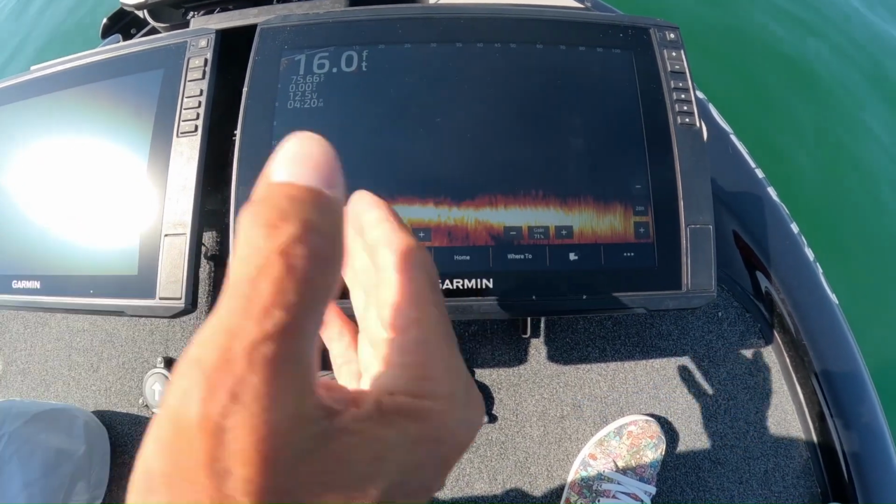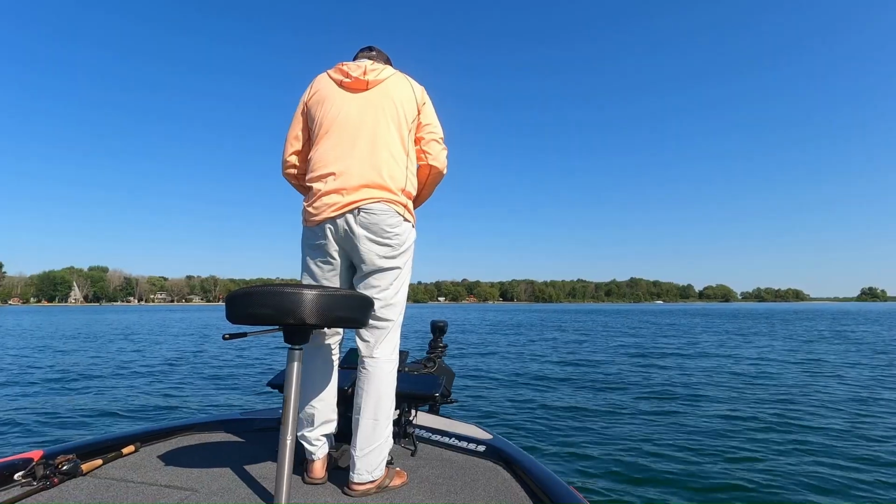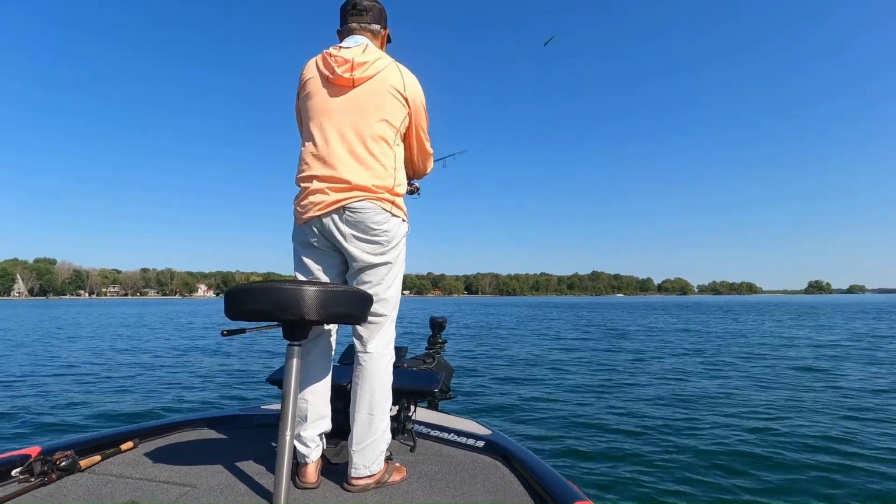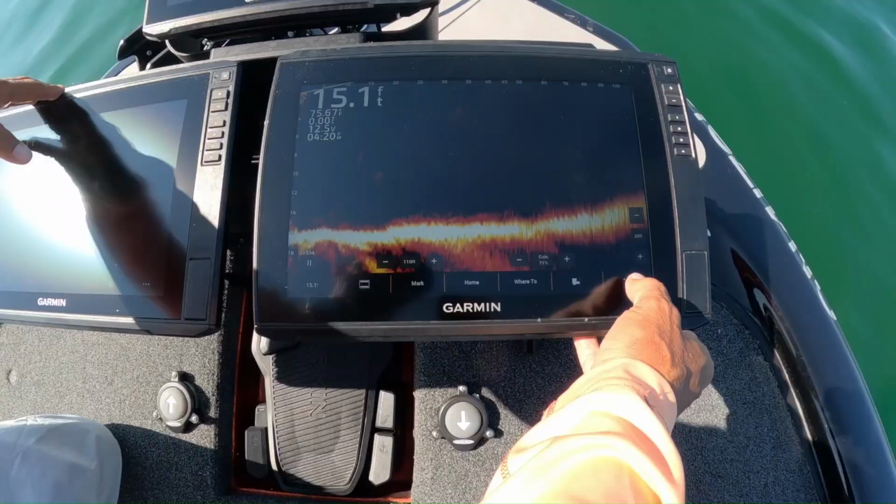But remember, if you're on a ledge or something, you're going to have to constantly adjust that. I don't keep it on auto. If I'm on a really steep ledge, I'll go to auto. That way it'll track down. So if I'm looking down to see if there's any fish deep, I may do it. Otherwise, I leave it alone. I try to keep things on manual as much as possible.